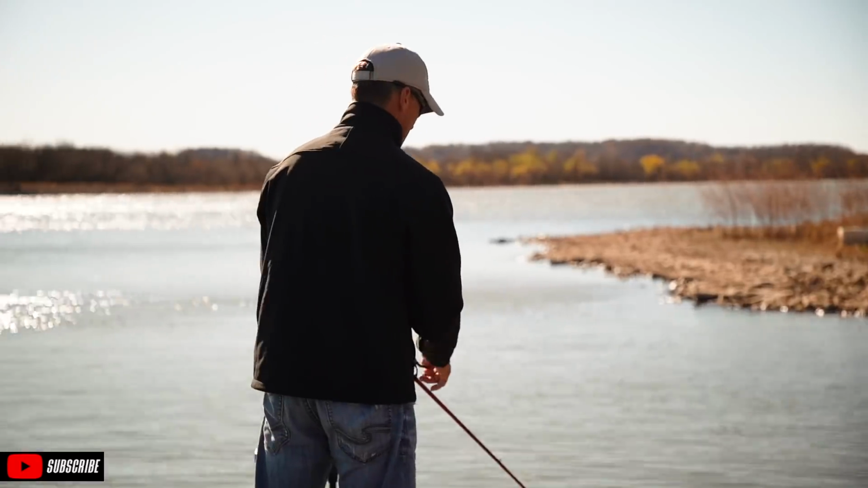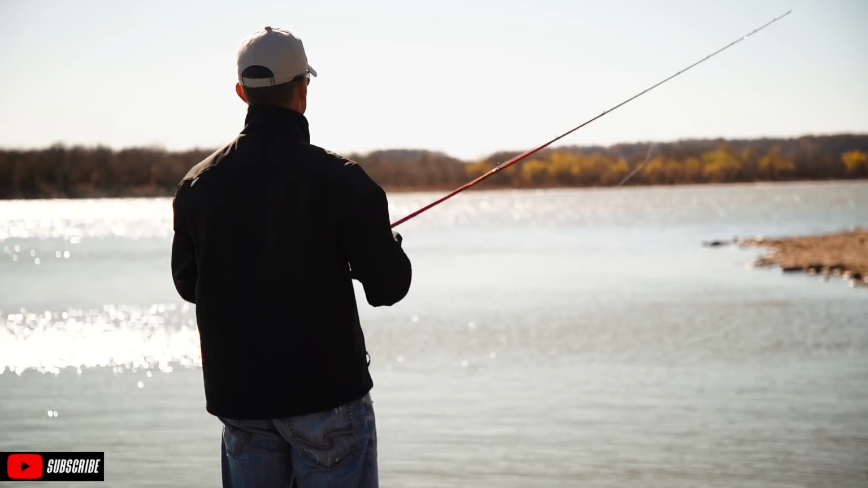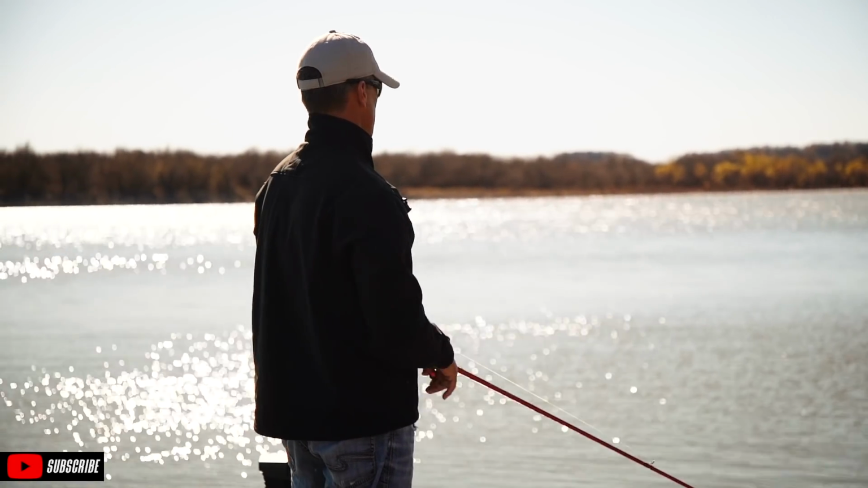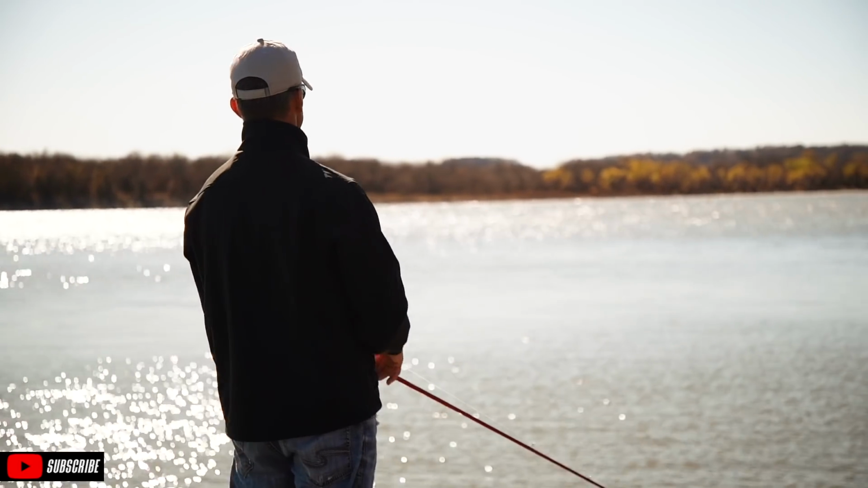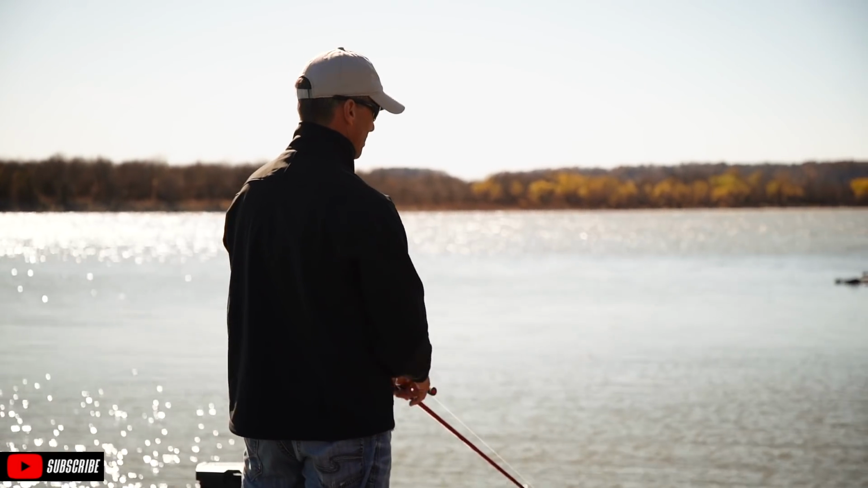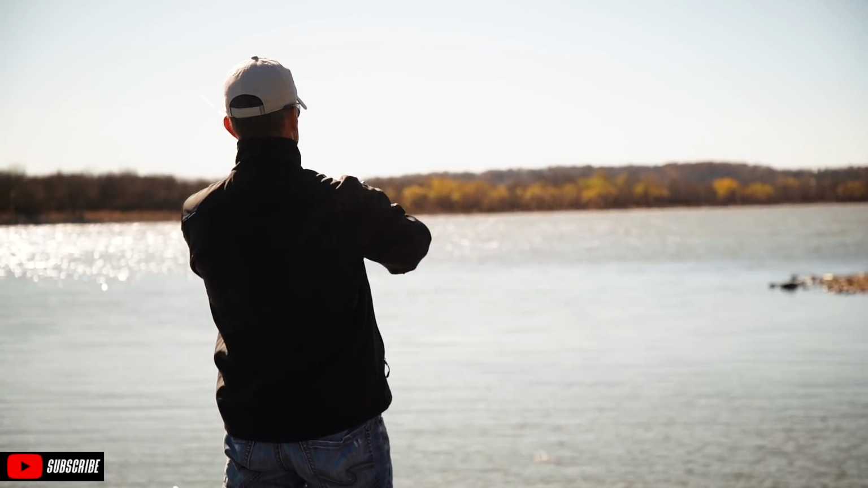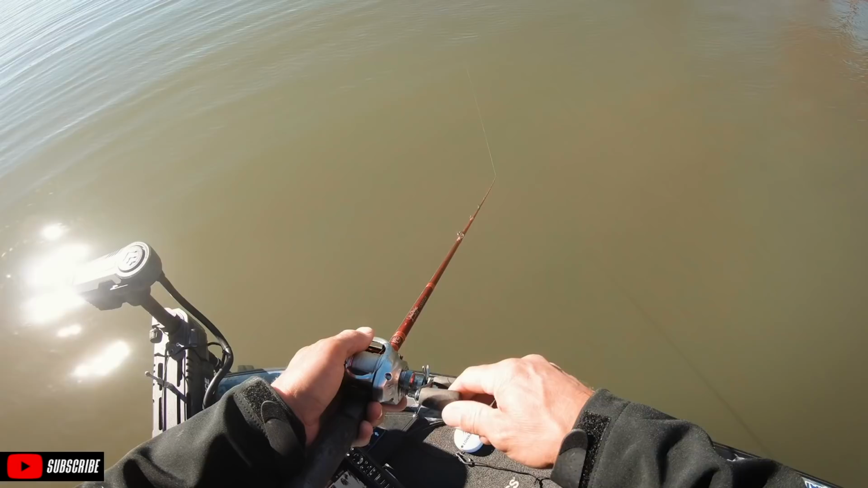To me, at this point right here, when we looked at this on Google Earth, this is another spot I feel like there should be fish. It's just prime, it's got a channel swing, it's flat, deep water close by, but really shallow water for a long ways out. So generally speaking, in the fall, this would be a good one.